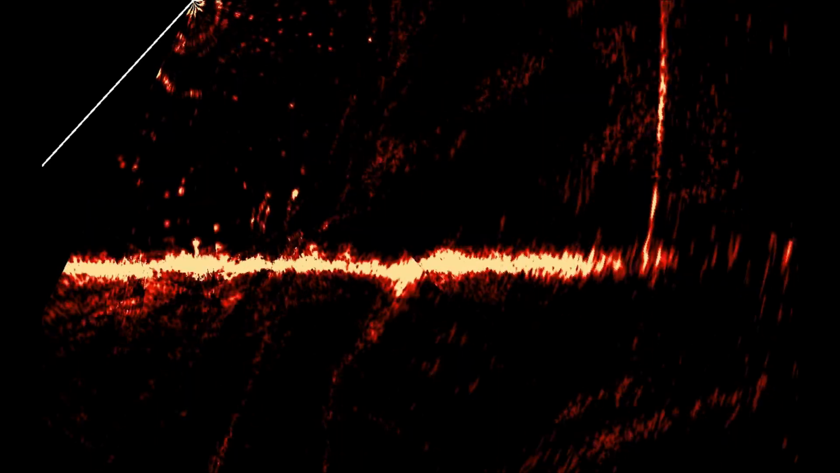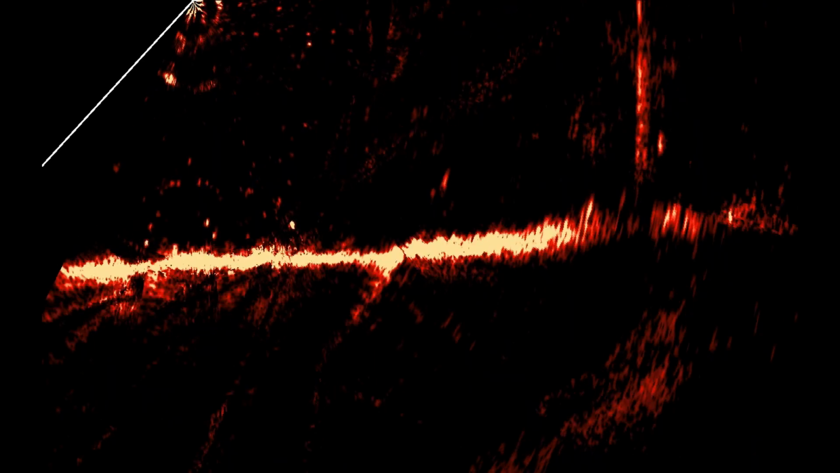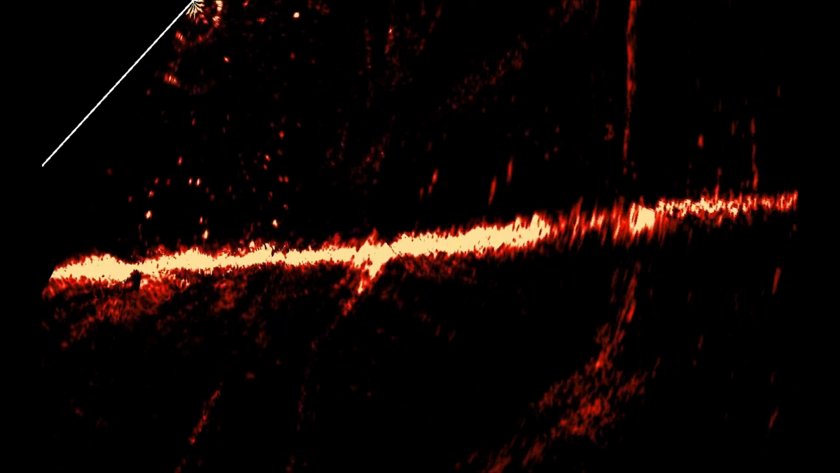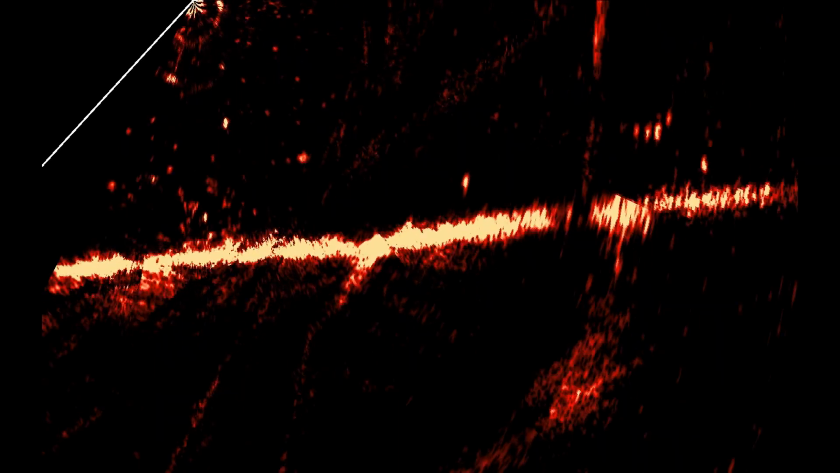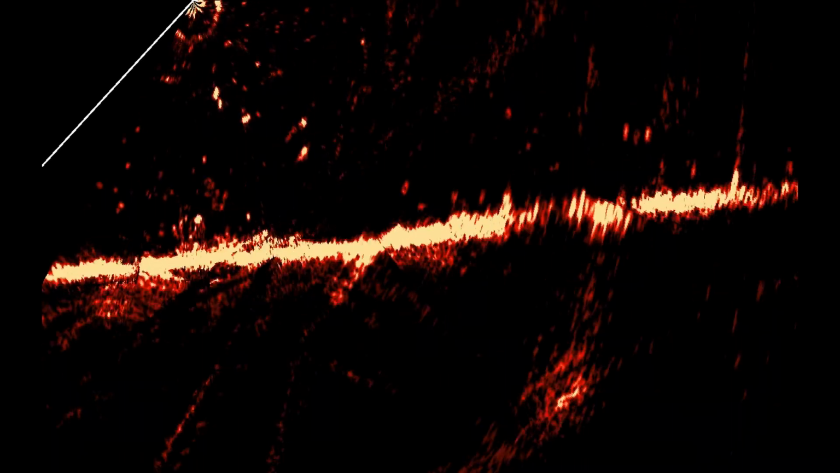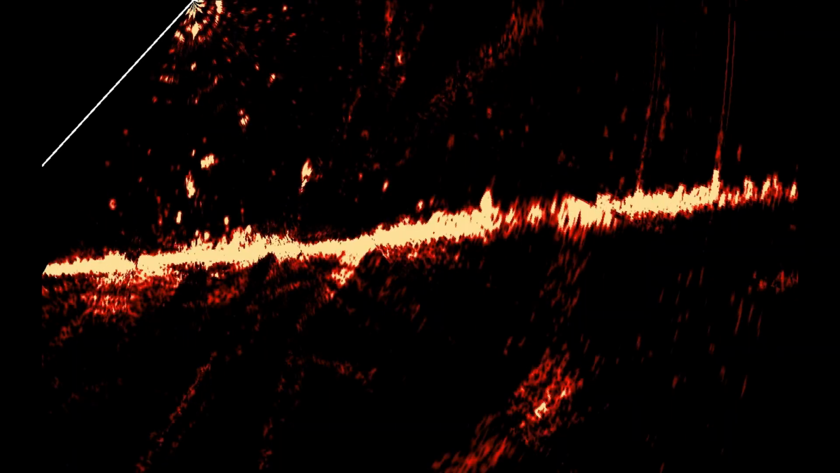So haven't really used this much. It's a very narrow beam, so you can actually see on the image how, as I turn the sonar around, the transducer around, how that tree comes and goes, because it's only really just a pole, pretty much. And you can just see a couple of fish swimming around.